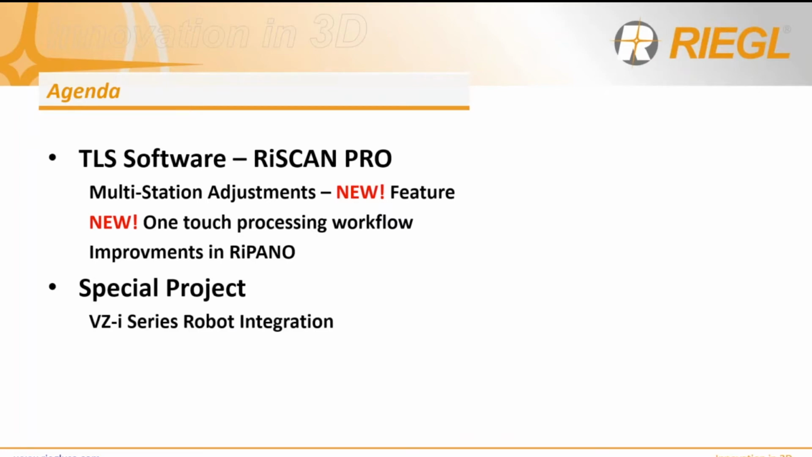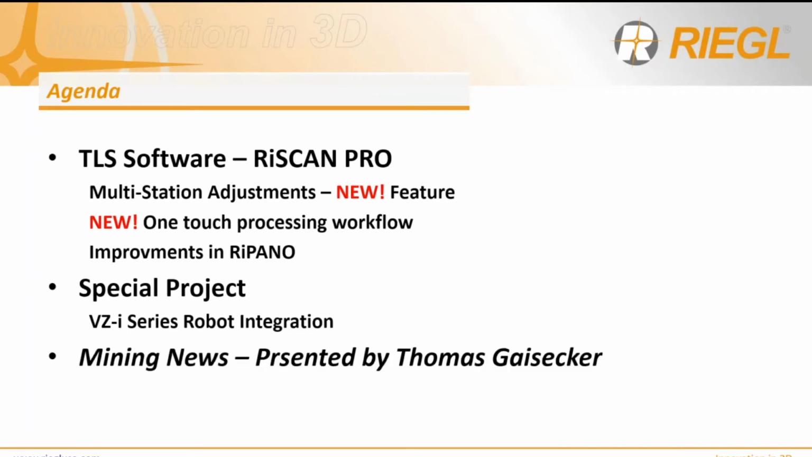I'm also going to show you a special project that I've been working on for the last couple of months that's pretty neat, and talk about platforms and automated platforms, robotic integration, so very cool stuff. And then my colleague will present Mining News, which is going to be presented by Thomas Gaisecker. So let's go ahead and move along.